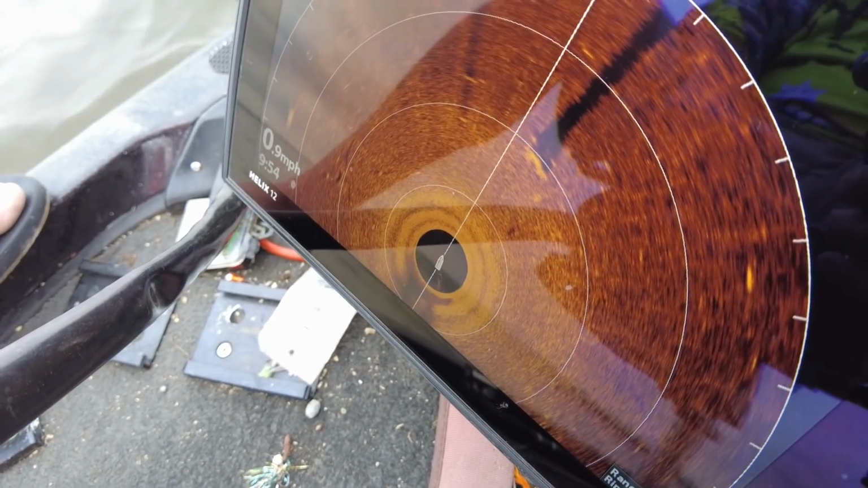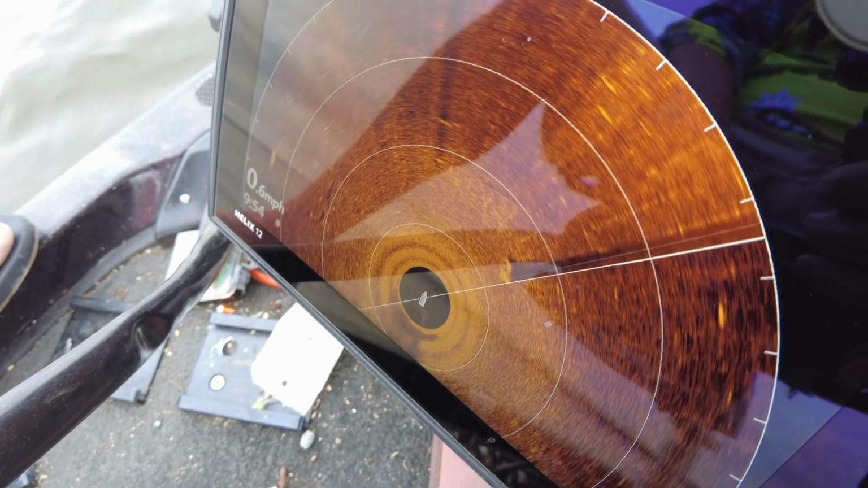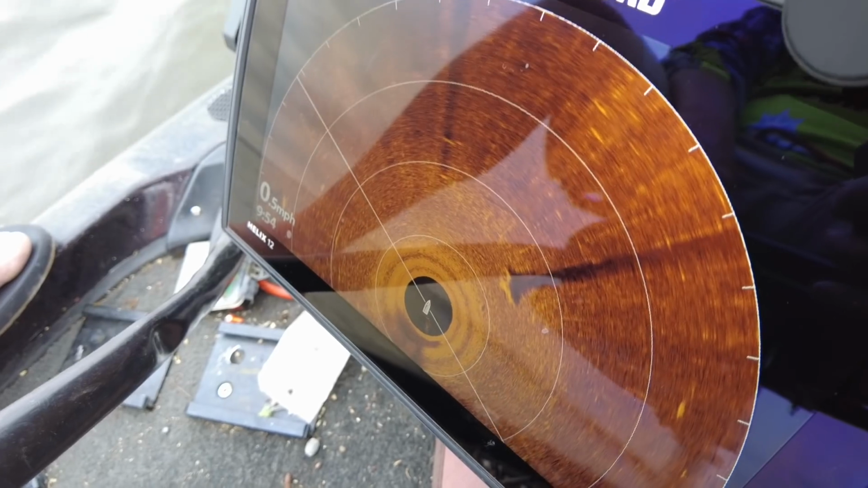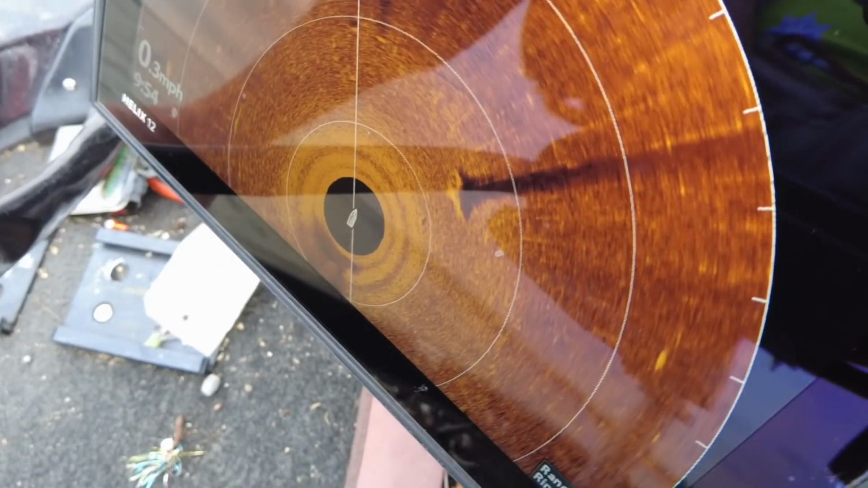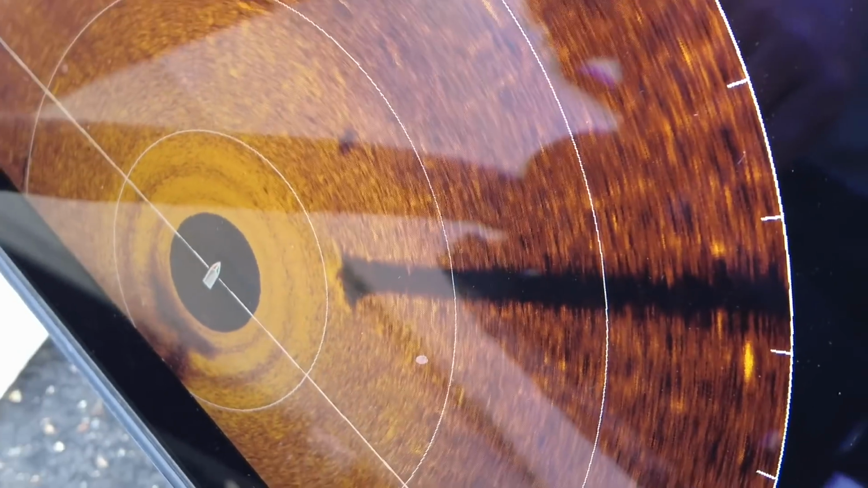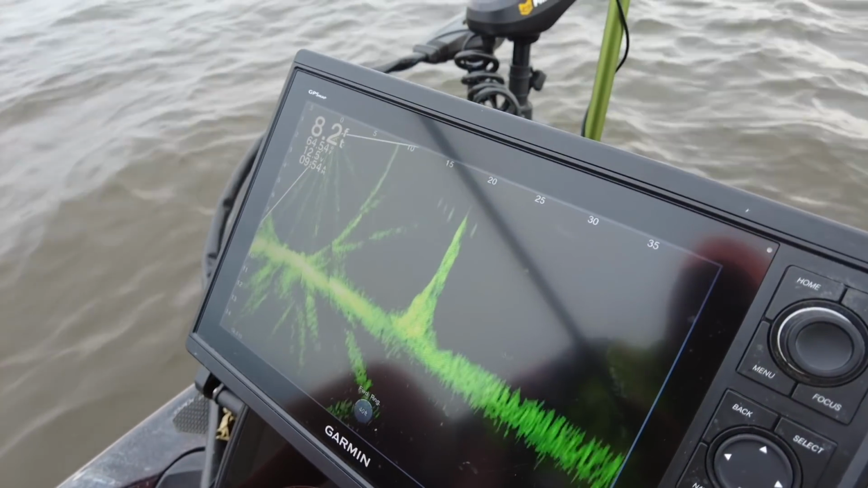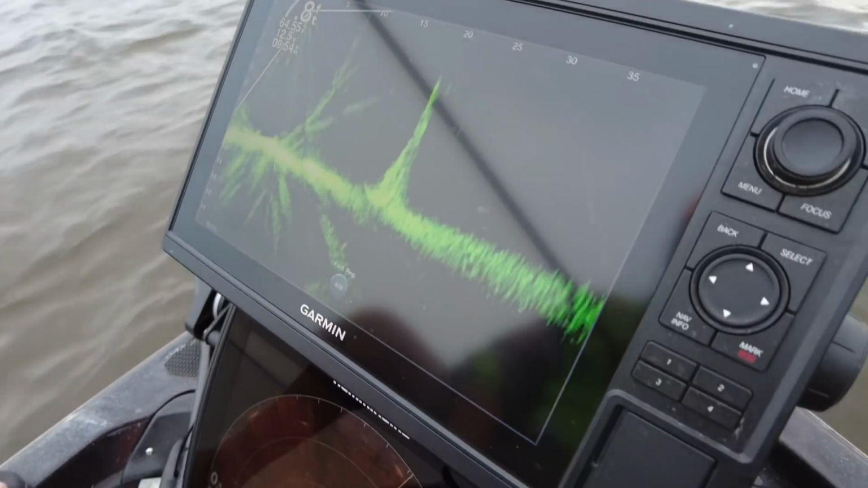Well, this is a pretty unique setup. You've got the 360, which is basically like side imaging, but all around the boat. So you'll find the stump. You can obviously see the stump right there. The line's going over it. So you position the boat close to that, and then you jack up here, and you've got him on your Garmin. There it is. That is a wonderful setup.